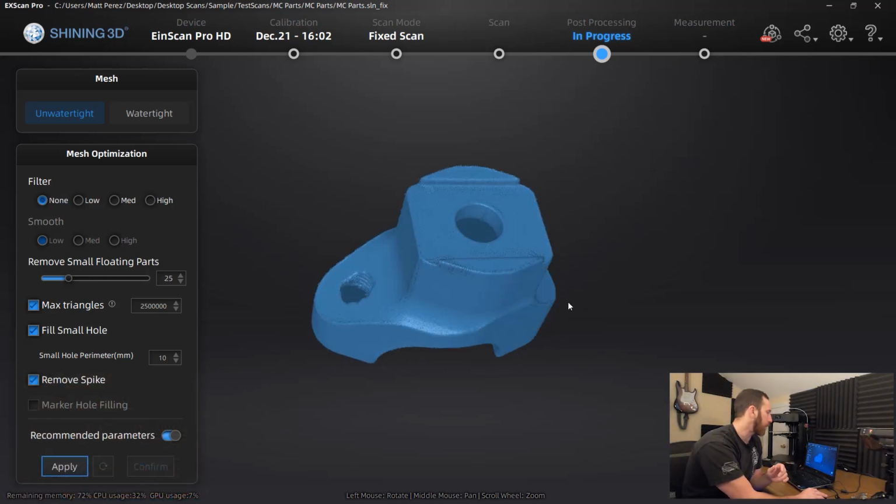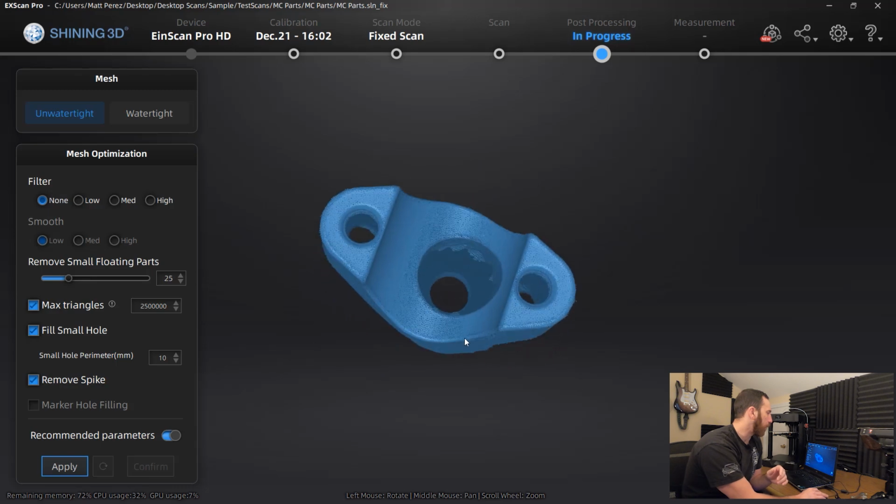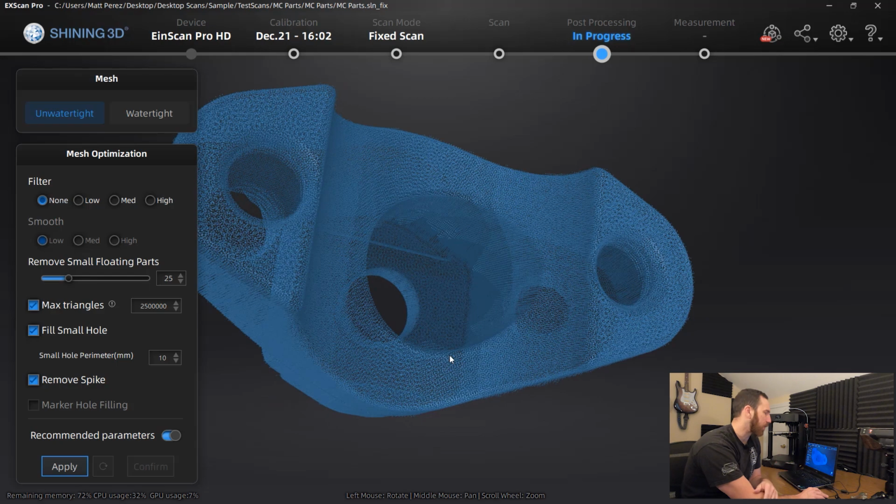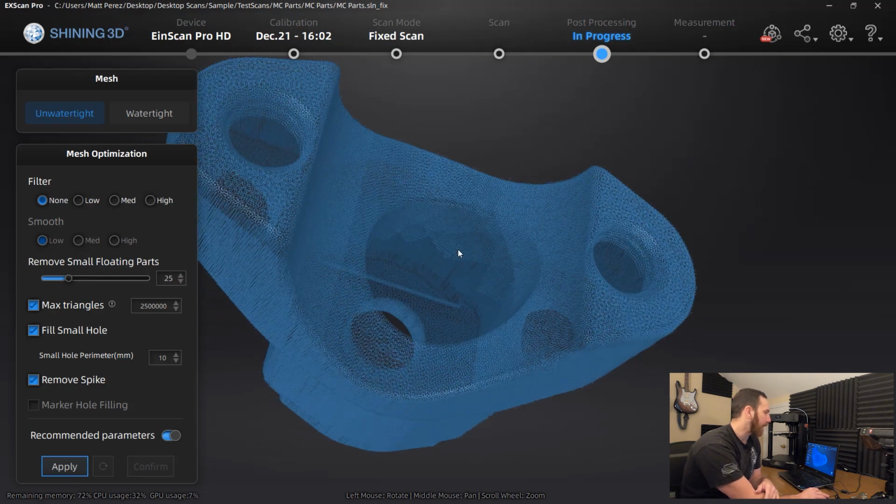So as we look at this, the counterbore where the socket head cap screw fits in to bolt this thing down to the triple clamp, that wasn't captured, and mainly because I didn't paint anything inside of that area. I only painted the outside. So that data didn't really come in the scan very well.